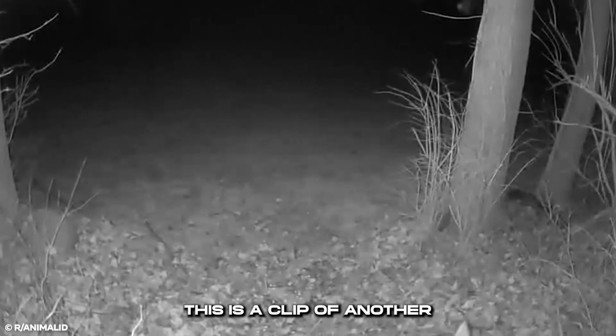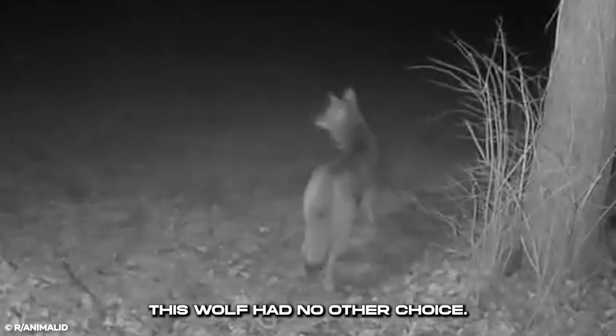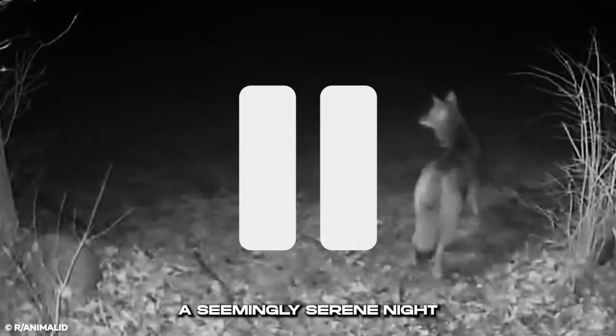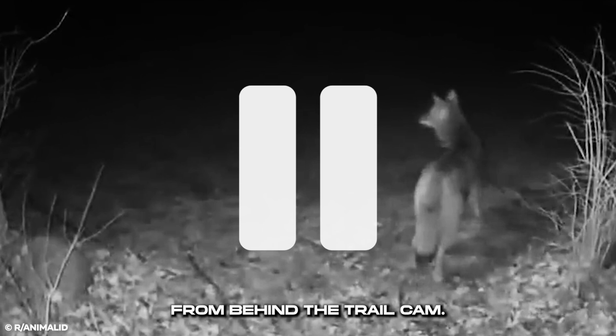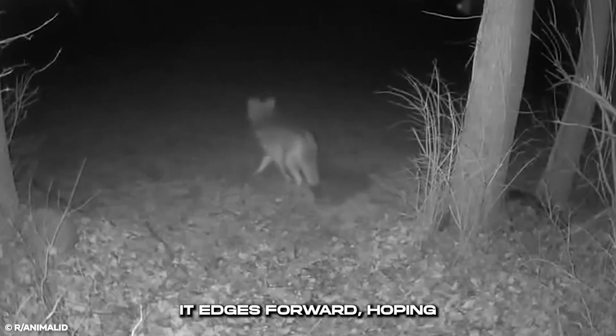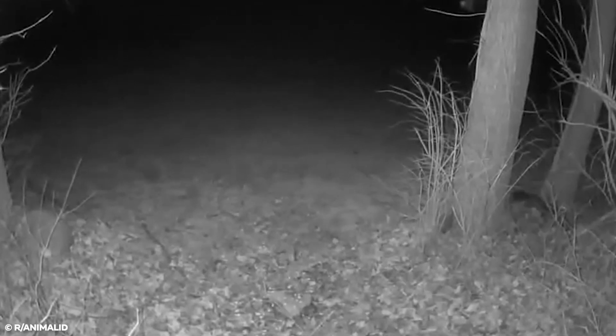This is a clip of another lone wolf, and this promptly went sideways fast. This wolf had no other choice. While the trail cam records a seemingly serene night trail, a wolf walks out from behind the trail cam. It edges forward, hoping to get into the darkness. It stops at the edge of the trees, observing the